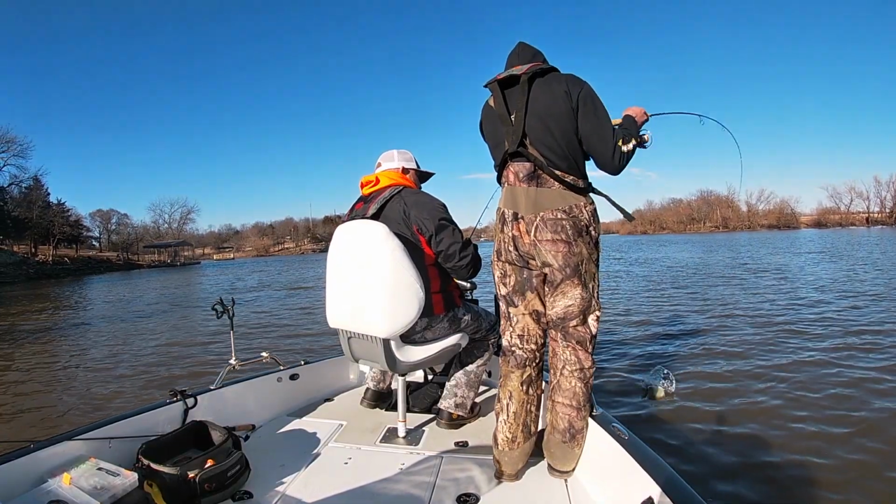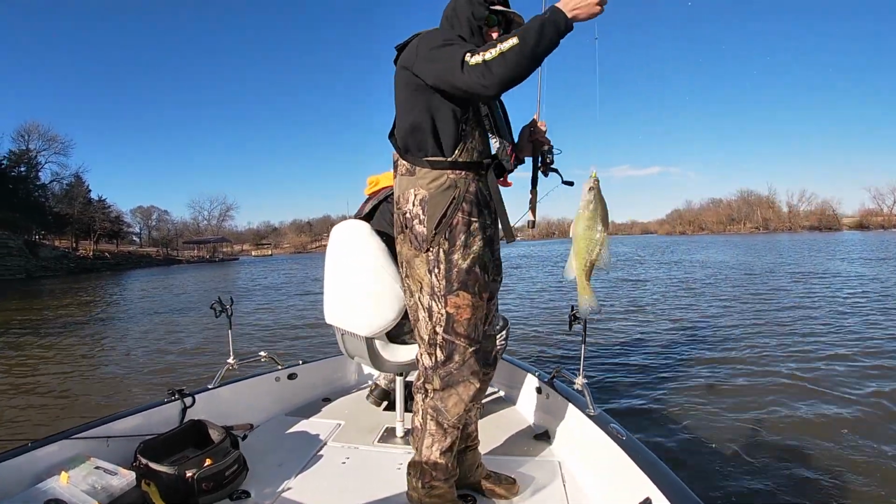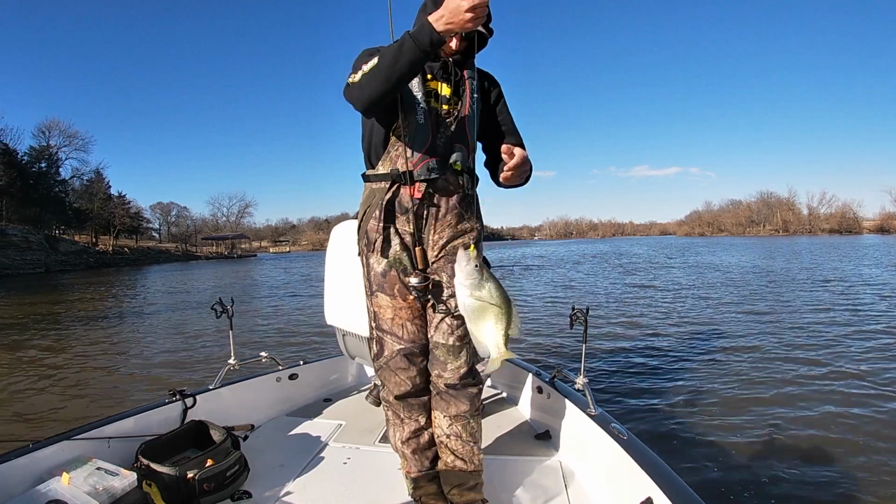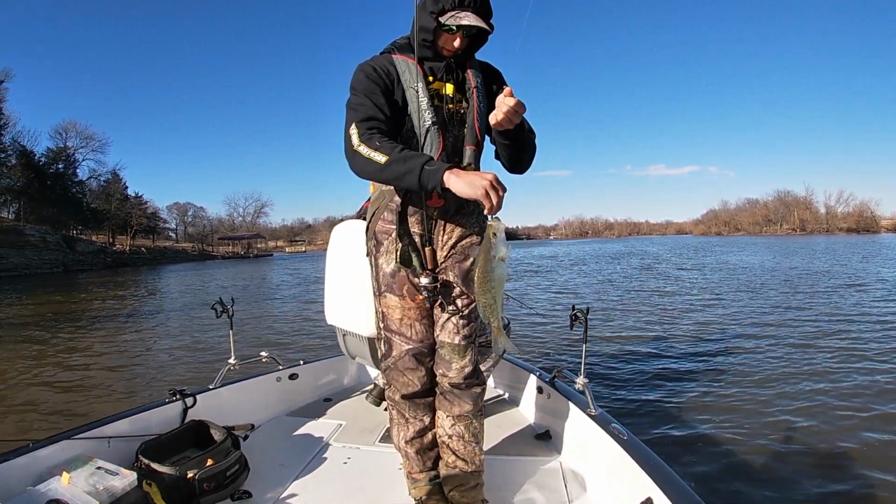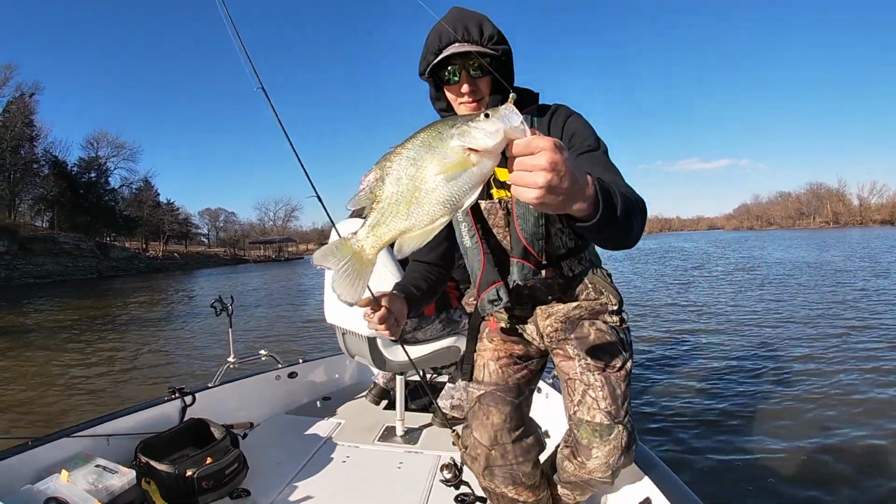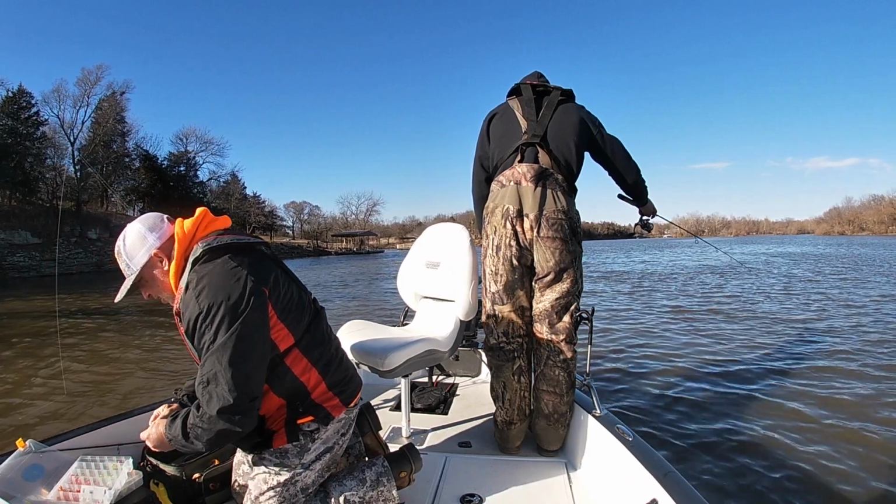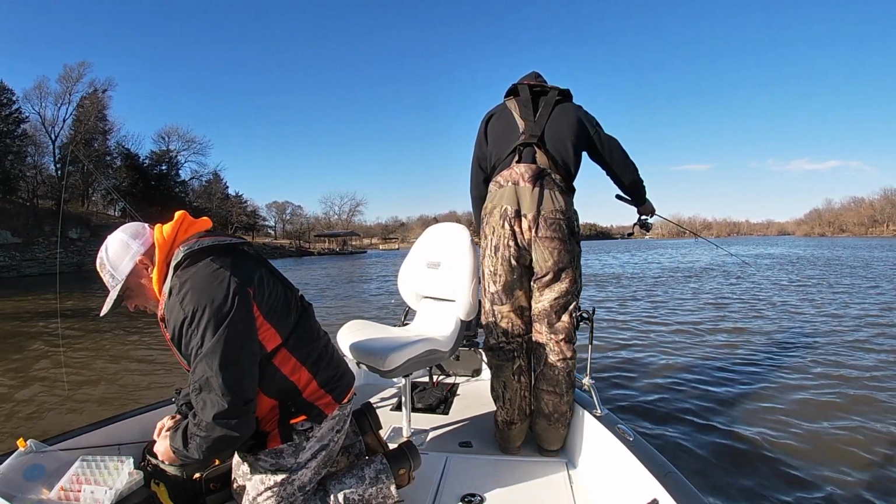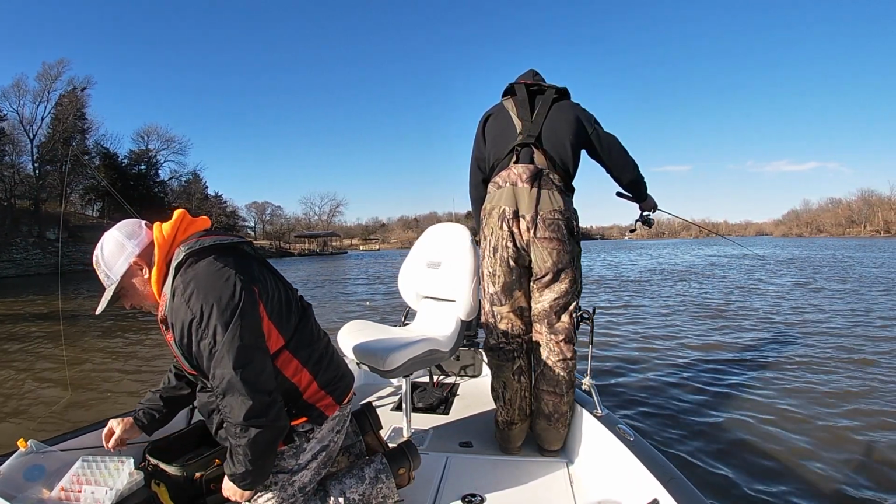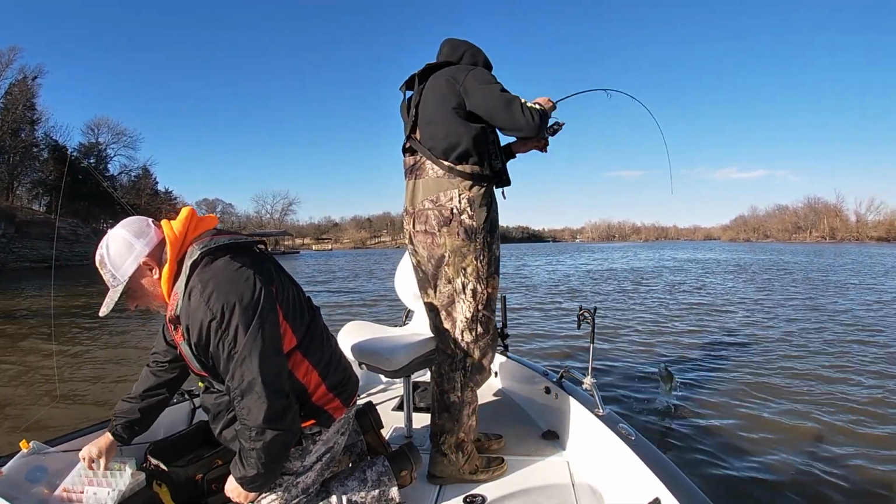So we made a move over to the sunny side of the river channel, found some brush over there, and man, what a difference. Now it was getting later in the day, so I think the fish were also starting to become a lot more active. And we went down to a smaller size, to 2-inch lures. I changed colors again, and I finally got satisfied with a black and chartreuse crappie kicker.